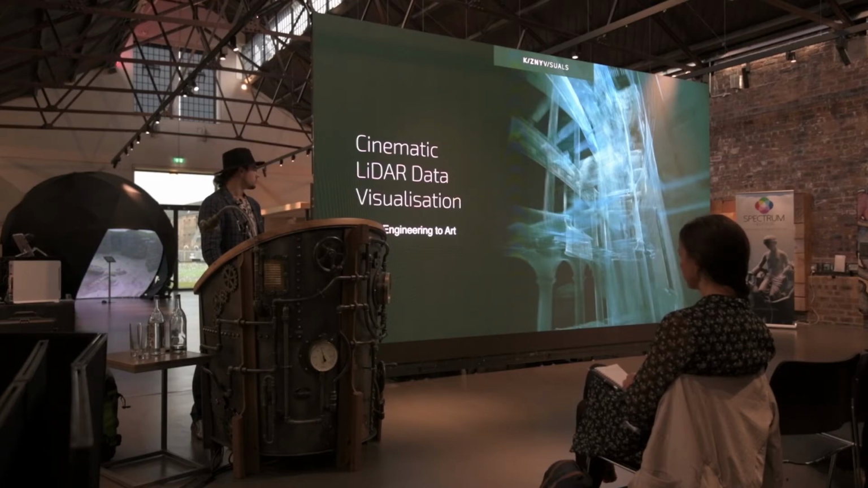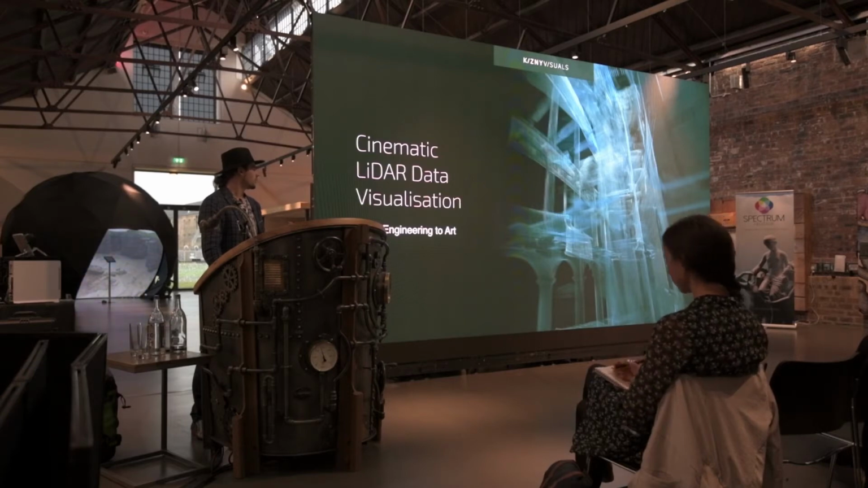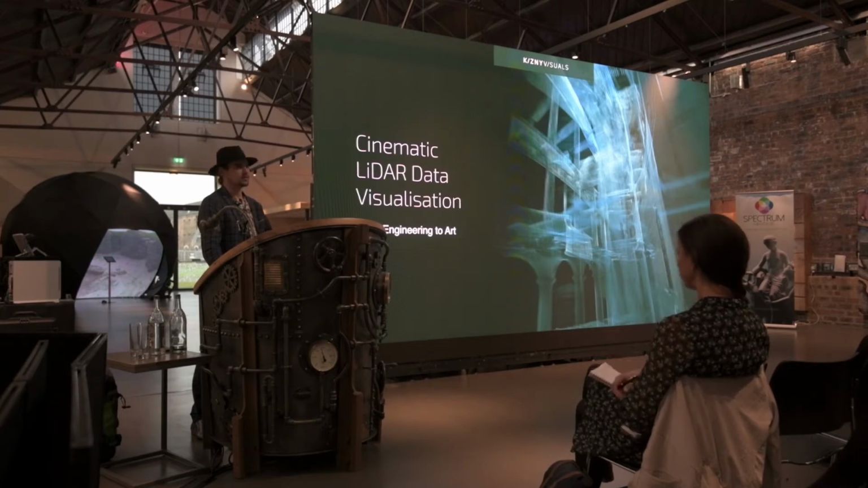So this project, which followed, which is called Rebirth, actually took me 3 years to complete on and off, mostly because there was no software, no proper workflows, there was no precedent in visualizing laser scanning data in a cinematic way.